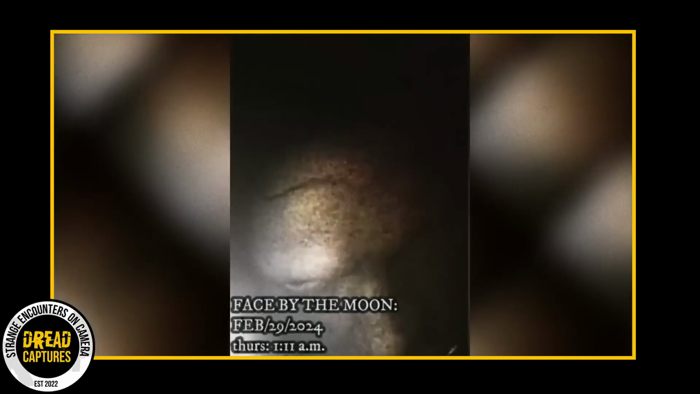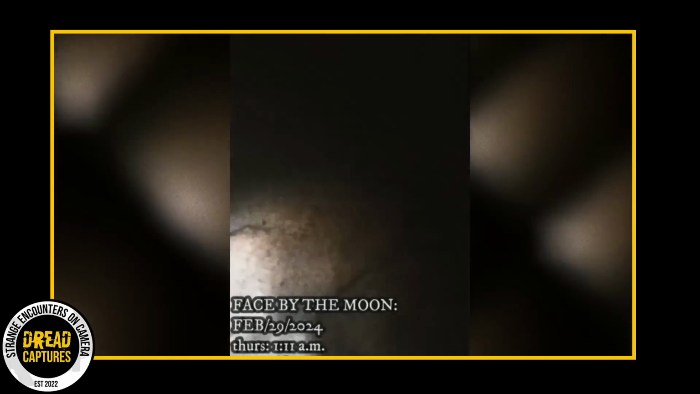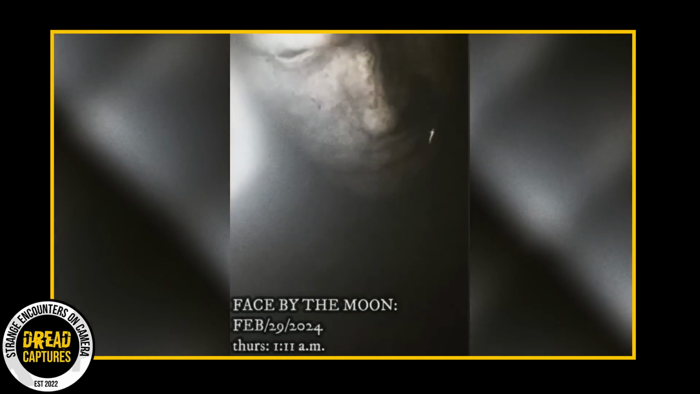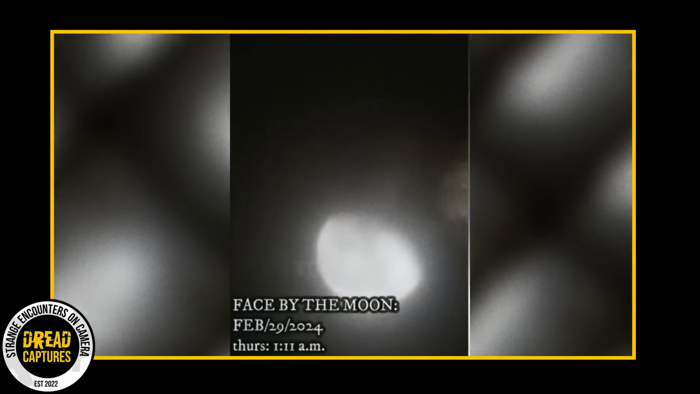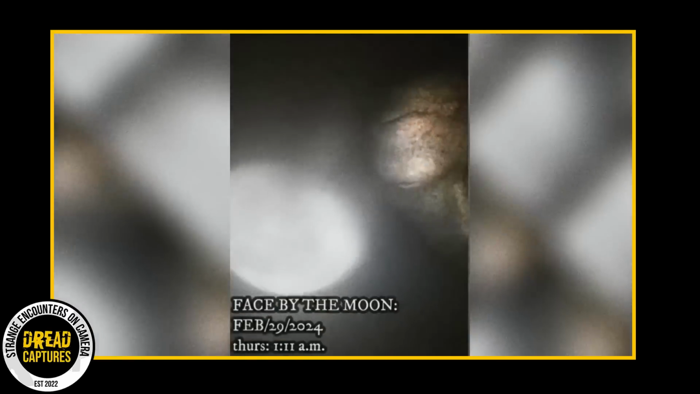Some experts point to the shaky camera work, suggesting someone is using a telescope zoom. I mean, what do we even have here? Is this really a face? I can't believe the attention this thing is getting. Some folks believe it could be clouds shaped by the wind into a recognizable face. But I will admit the detail here is pretty incredible.